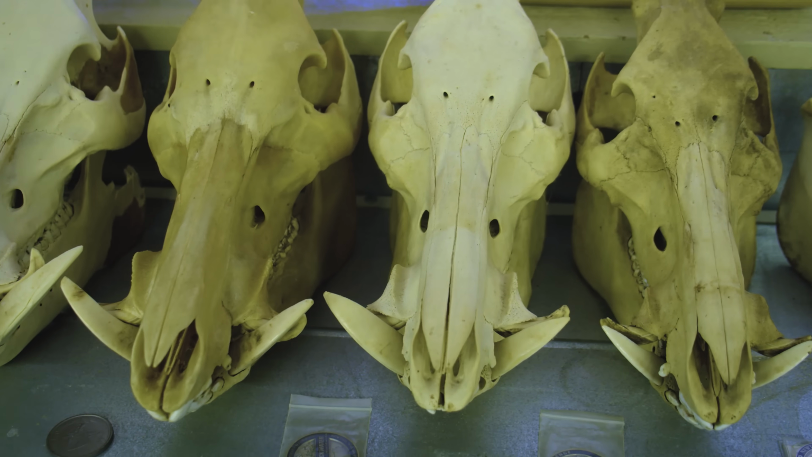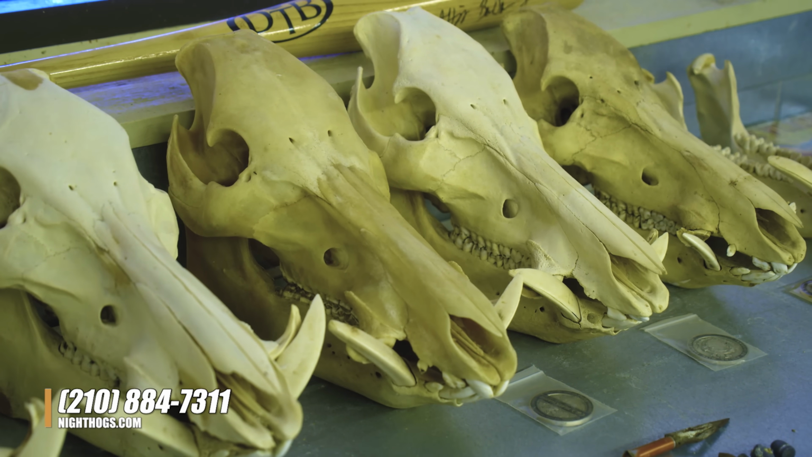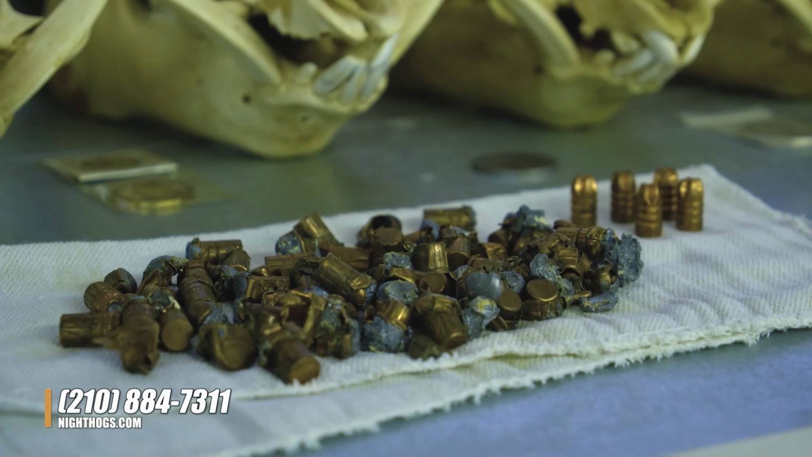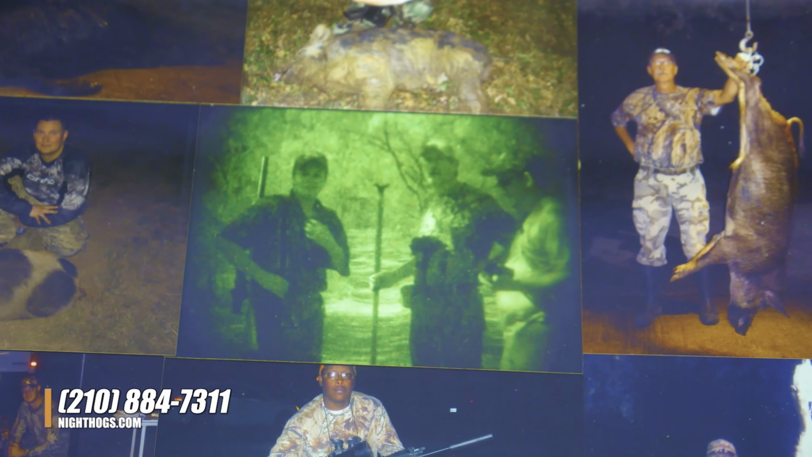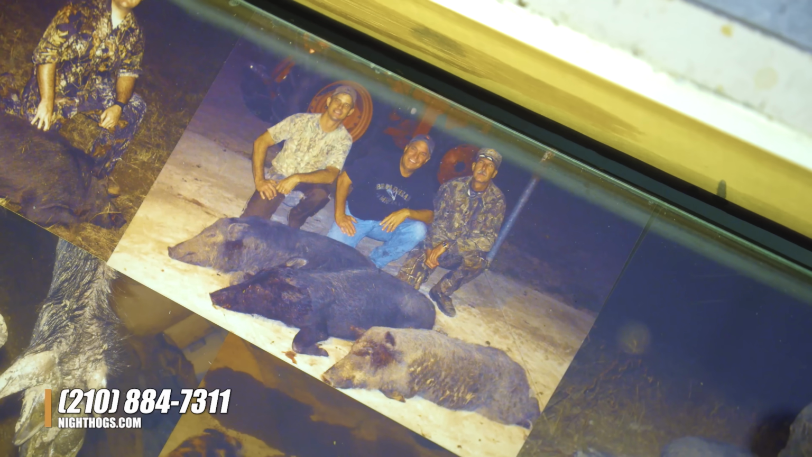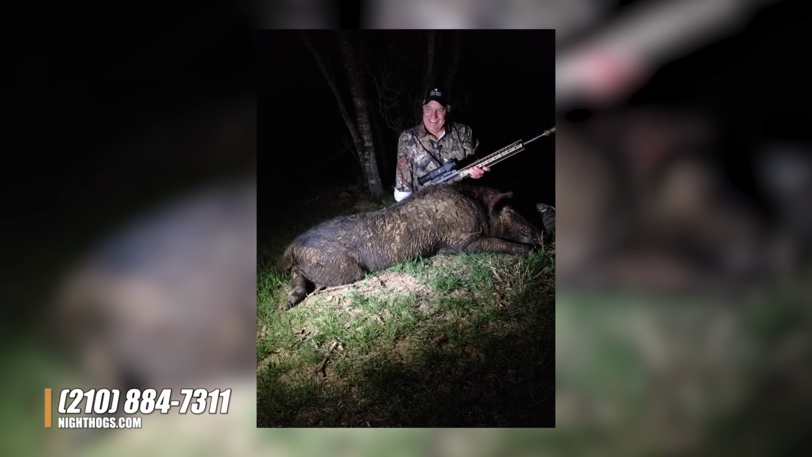My name is Randy Tausch. I'm with Night Hogs. My name is Gerald Holleb in Seguin, Texas with Night Hogs. I've got a day job, but my night job is going out and smoking hogs. We're based out of Seguin, Texas. We do guided spot and stalk hog hunts with night vision and thermal. We have a very, very high success rate. We never guarantee success, but we do usually achieve success.